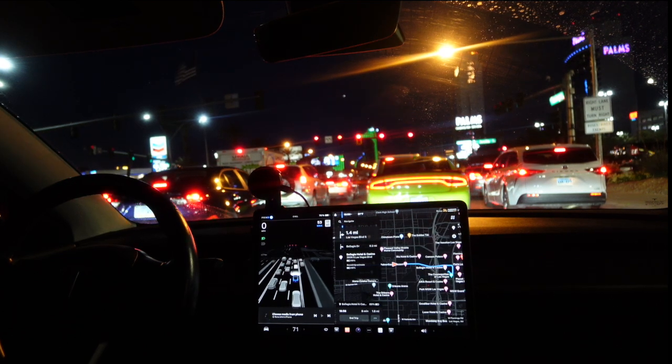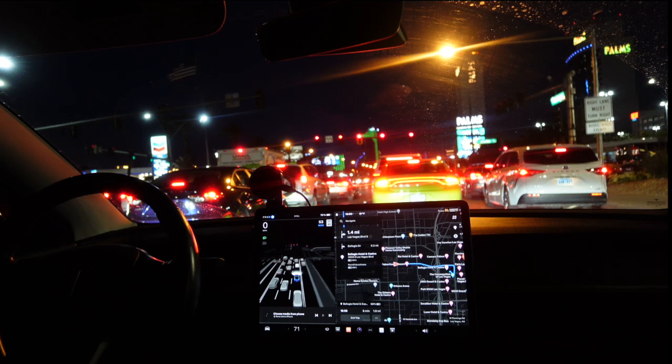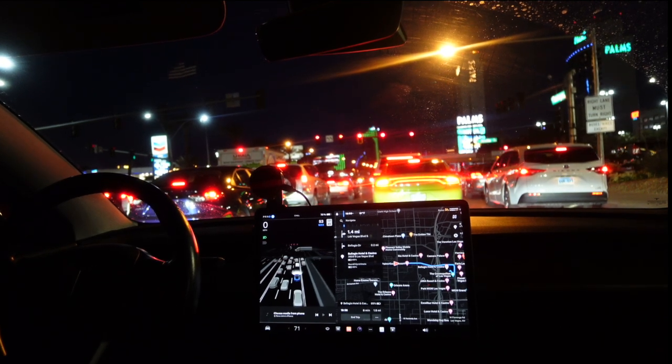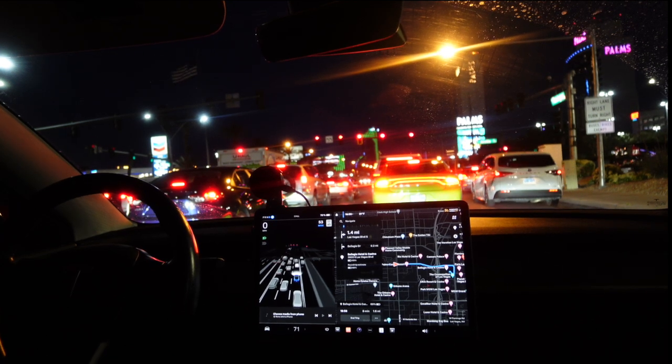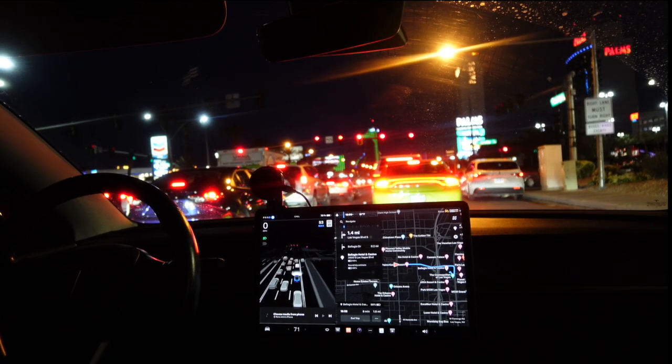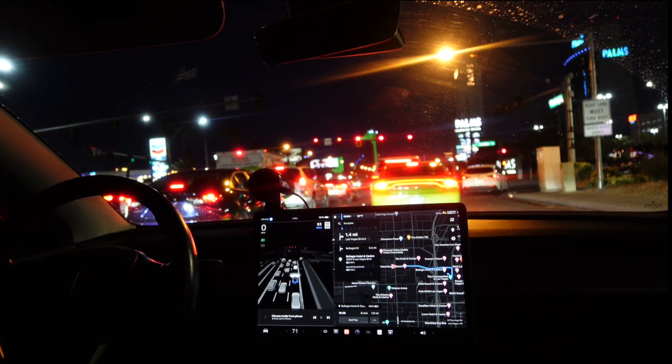So I think that's going to be version 13. I'm not sure. But the Tesla will have the ability to be completely autonomous, and a fleet owner can buy a bunch of Teslas and have no driver and operate them like an Uber.